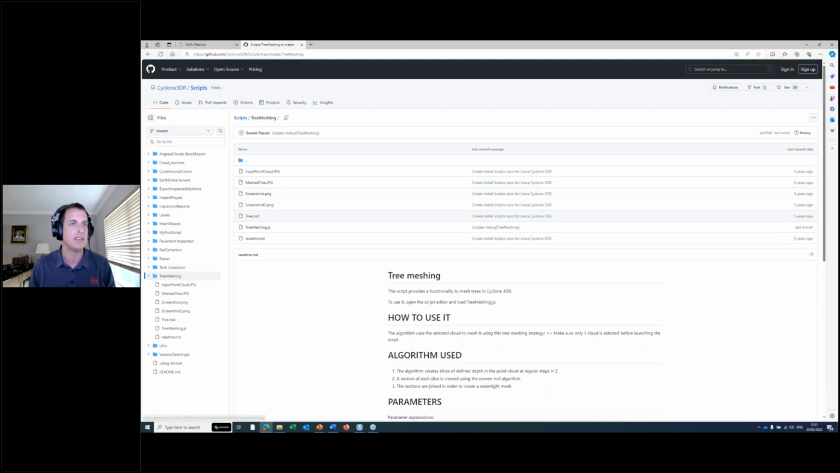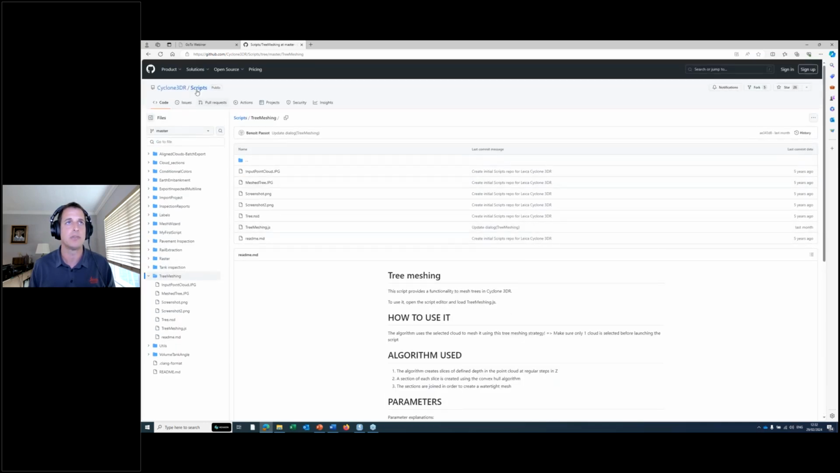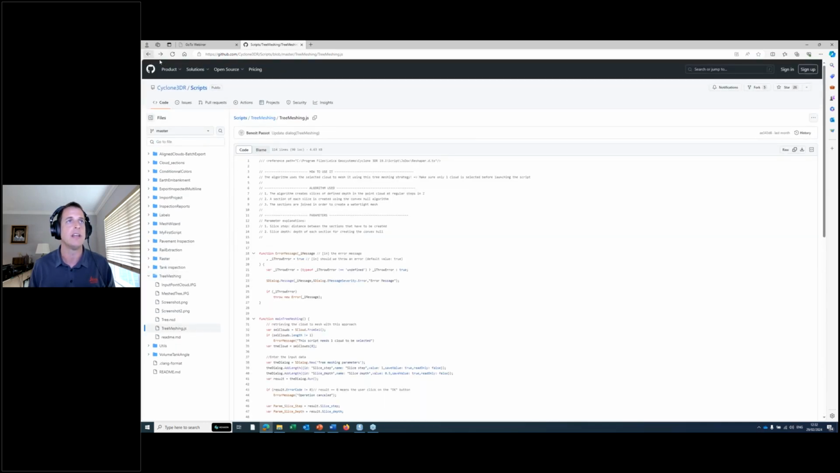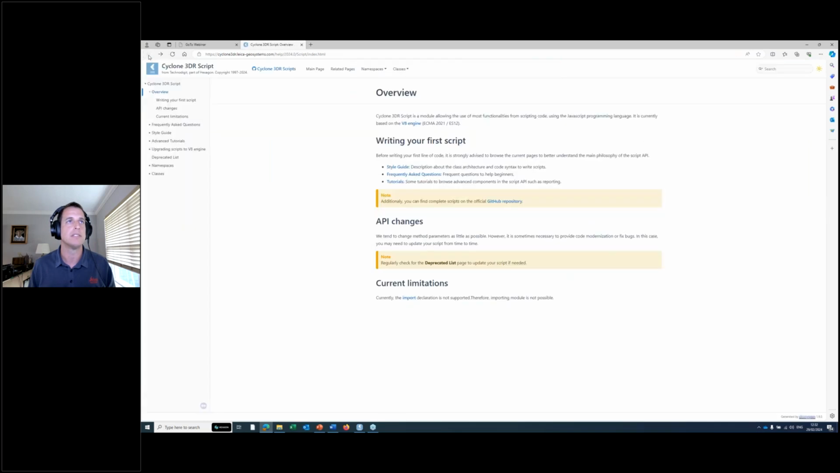This is point clouds. There's a point cloud of just this actual tree, and then you get this result here. So this is a really nice resource to have, and there's a link to it in the handout. Now we're going to go back, one more. There we go. Okay, so this is the scripting documentation.